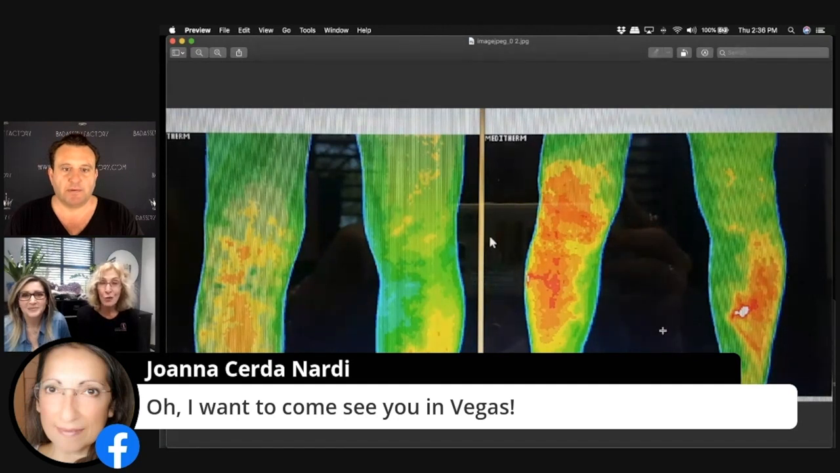This is my next door neighbor, and I had to give him... I walked over to his house, knocked on his door after he came in to see me that day, and we looked at his scan. And I said, here's some relief cream. Use this for 2 days. It was 2 days' worth. And come back in, and I want to see what's going on. And he did, and there, boom. And guess what? He bought the relief cream and the oil, the consumption oil.